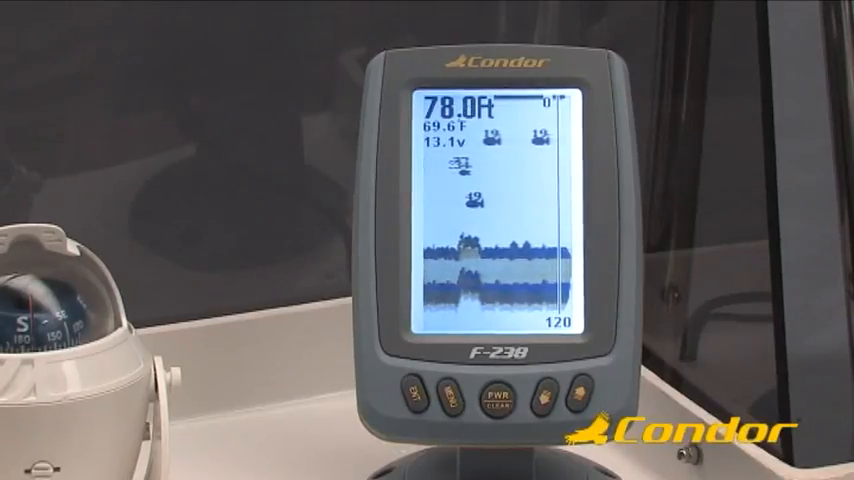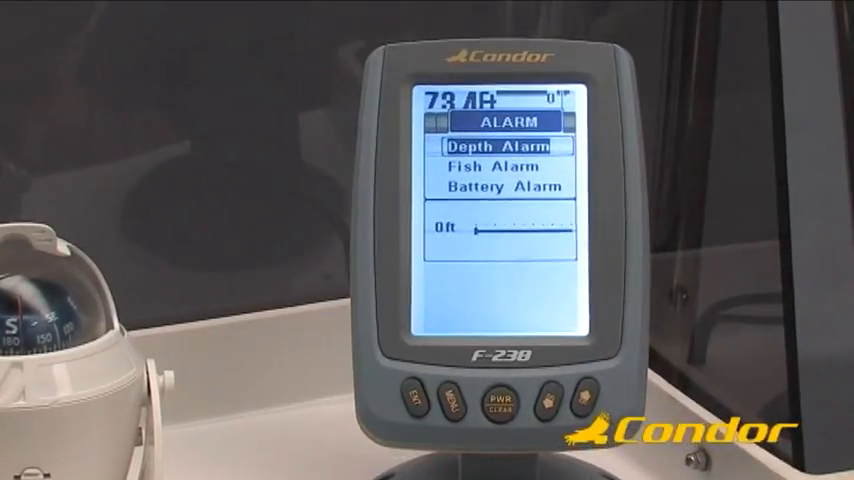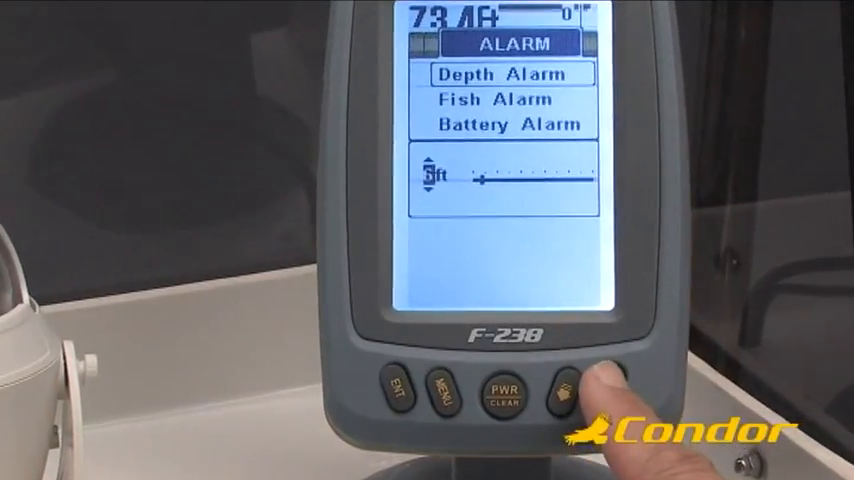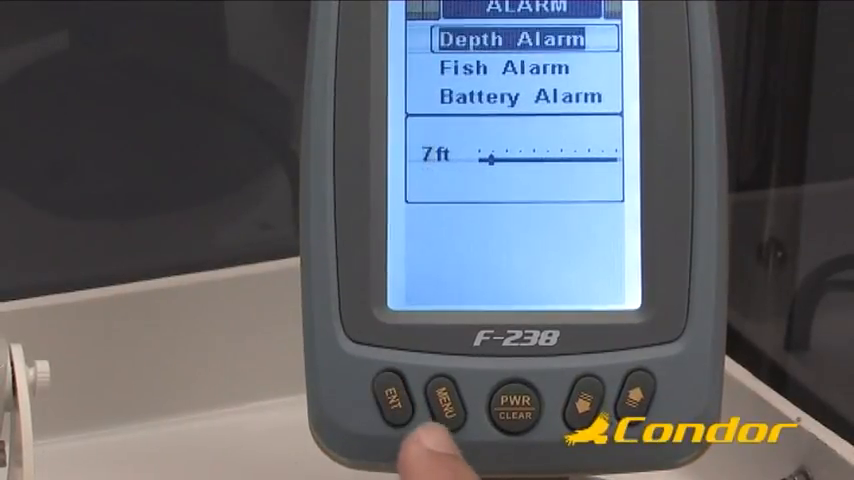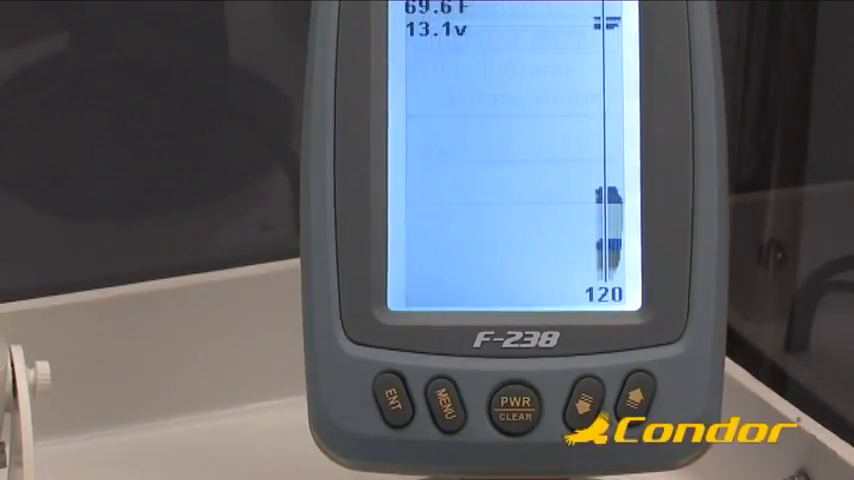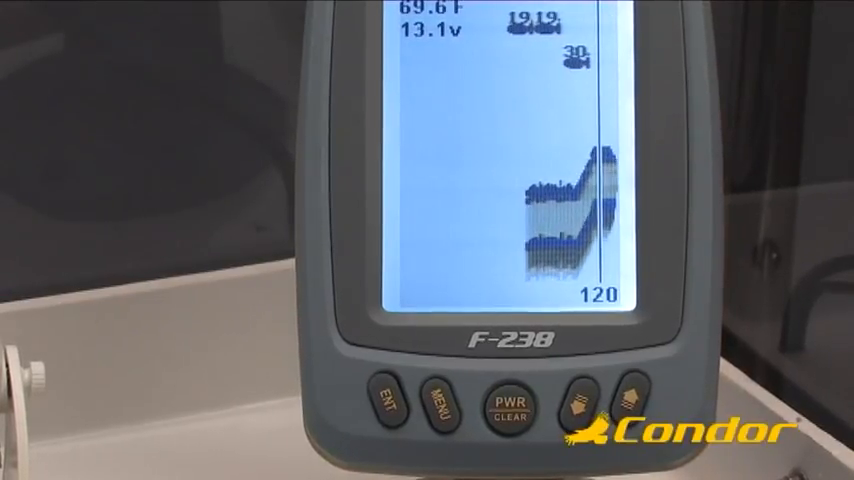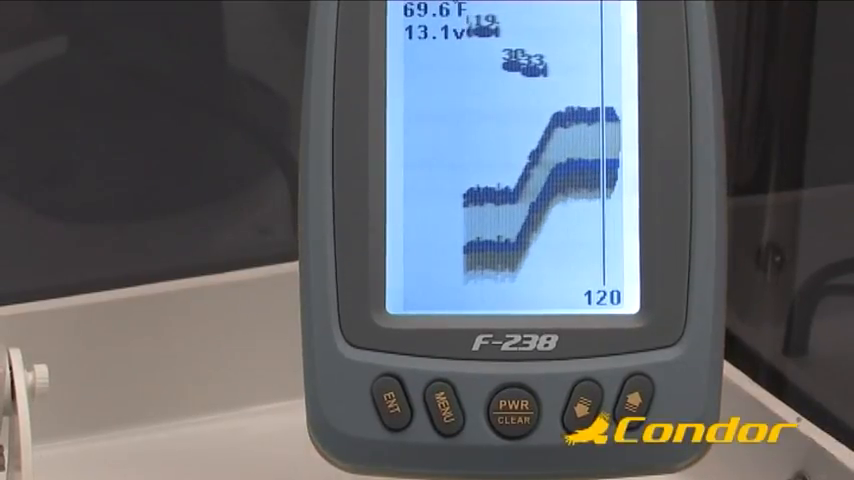To set the depth alarm level, highlight this item in the alarm menu and press Enter. Using the up or down arrow key, select the depth at which you want the alarm to sound and press Enter, and then Clear. The selectable levels range from 0, that means the alarm is disabled, to a maximum of 80 feet.